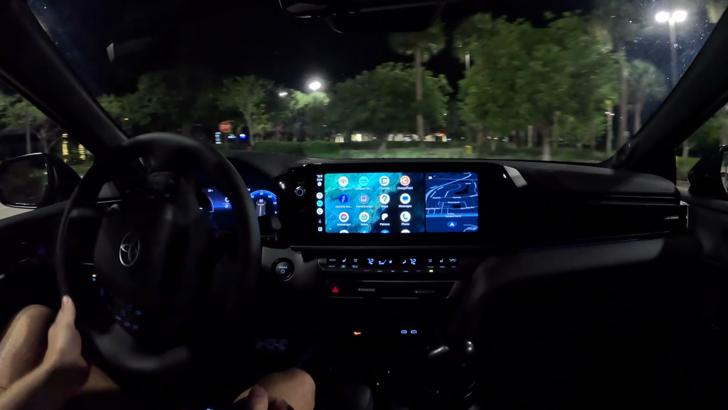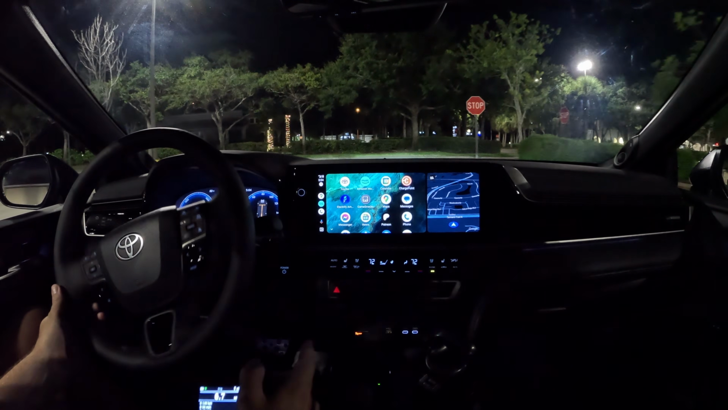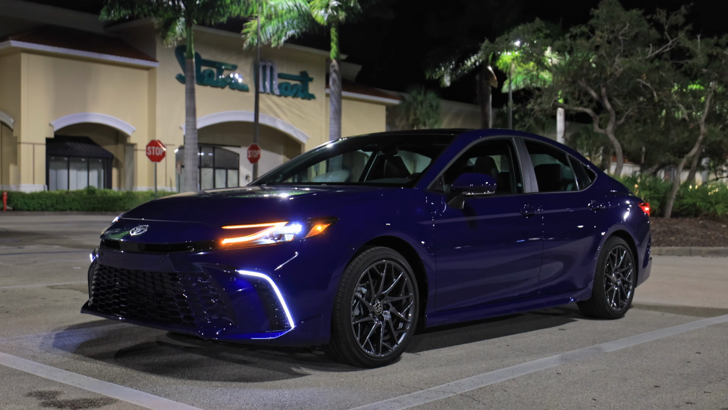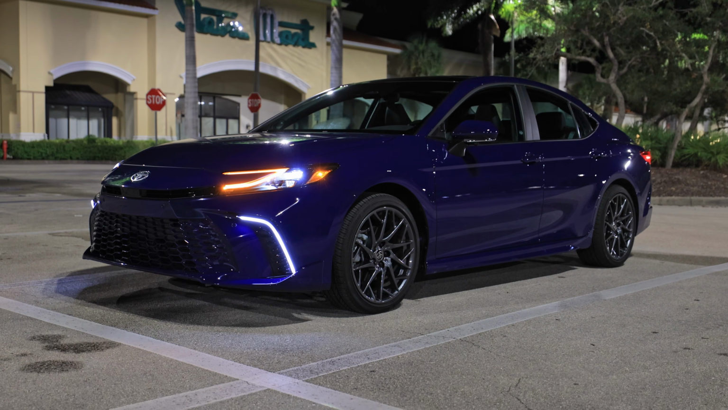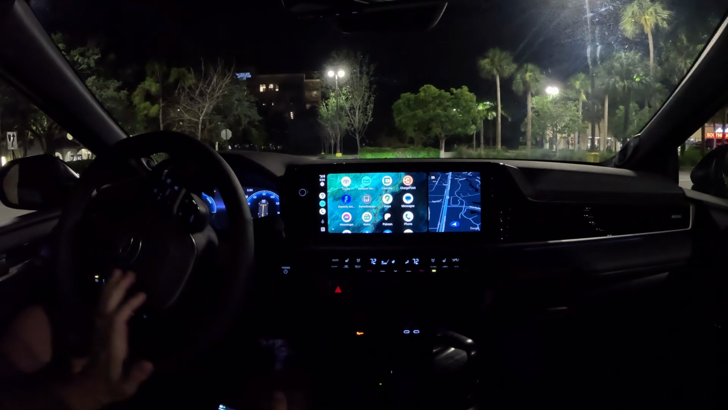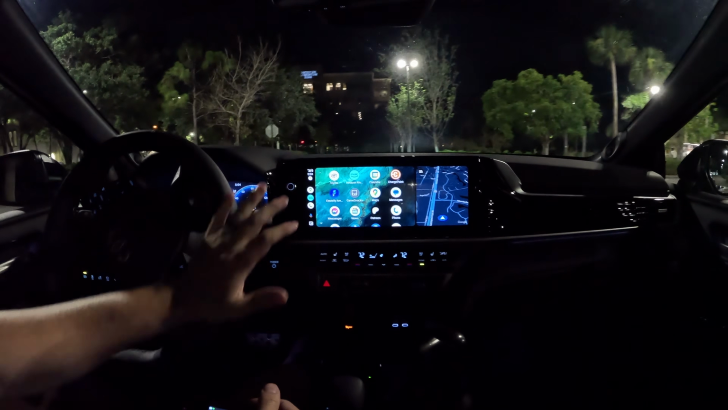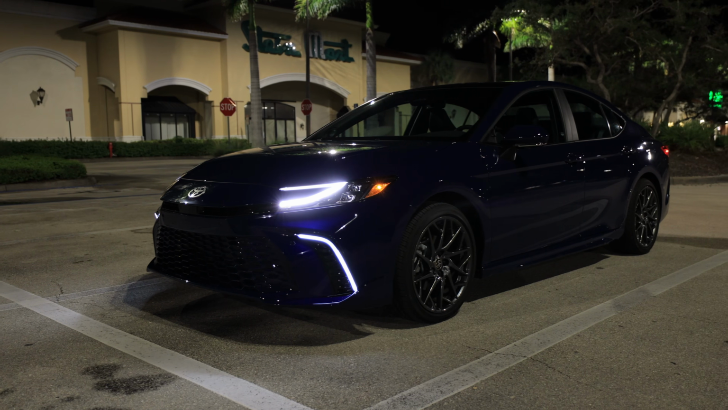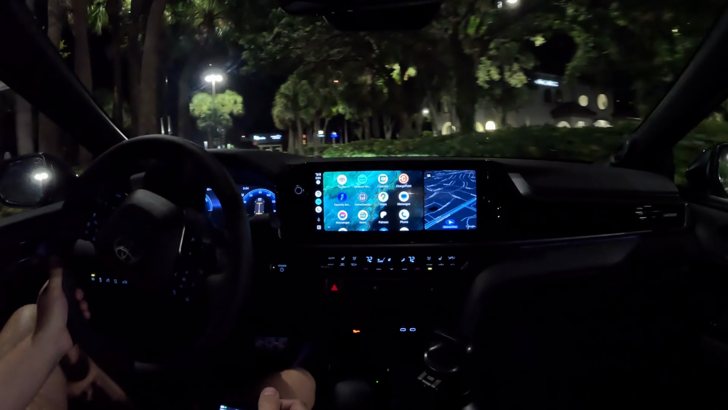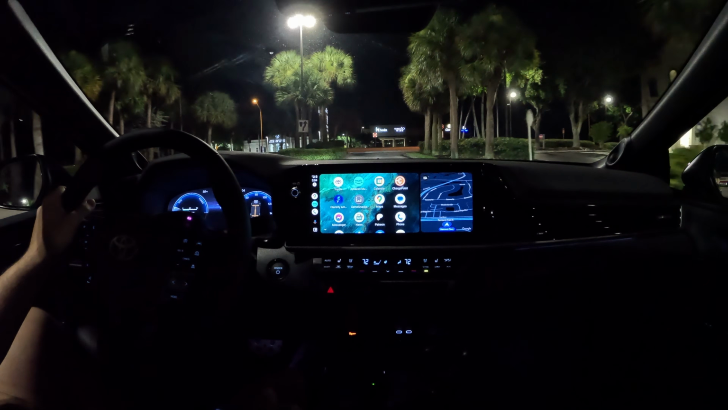The XSE has a stiffer suspension. I also didn't mention this has optional wheels. These are not the normal wheels that come with an XSE. They are an additional cost. They look pretty cool, and it's going to make your Camry definitely stand apart, just like those fancy running lights that are optional as well. But the Sport Tune suspension with these big wheels, I want to say we're on 18 or 19-inch wheels.